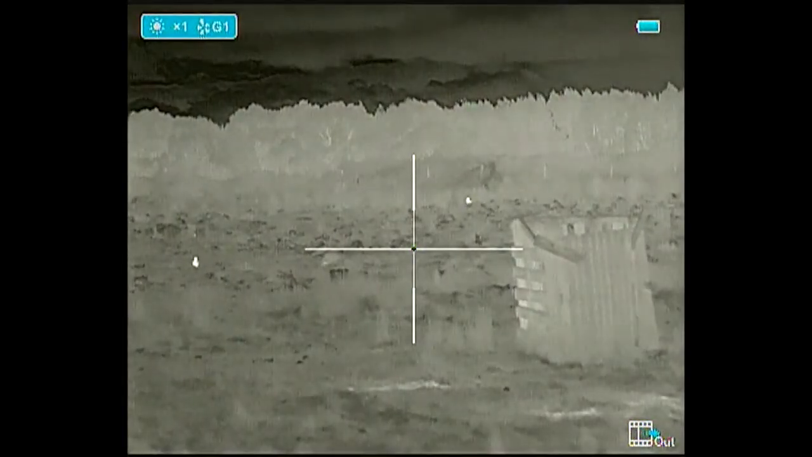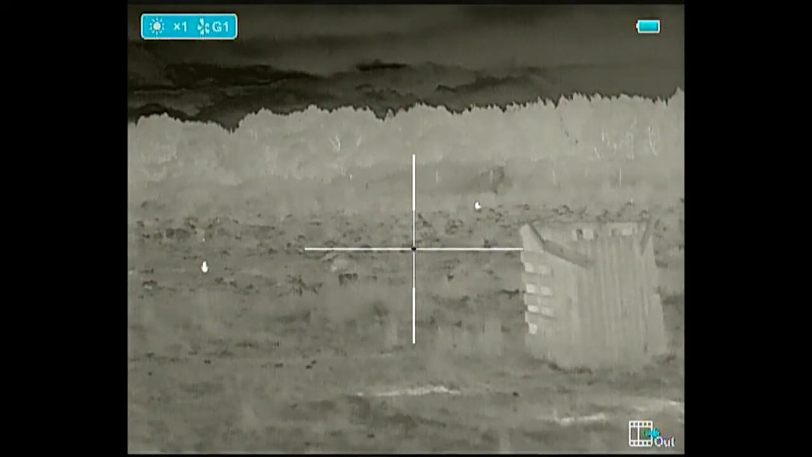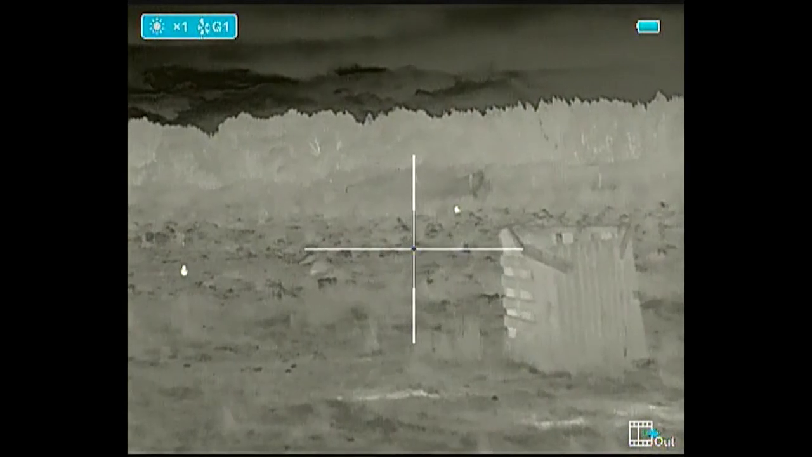In the instructions it does say every 2 to 5 minutes, but I wouldn't be doing it that often. You will notice the picture deteriorate, and then you will hit it every now and then just to recalibrate and make it good to go. So that's all the features.